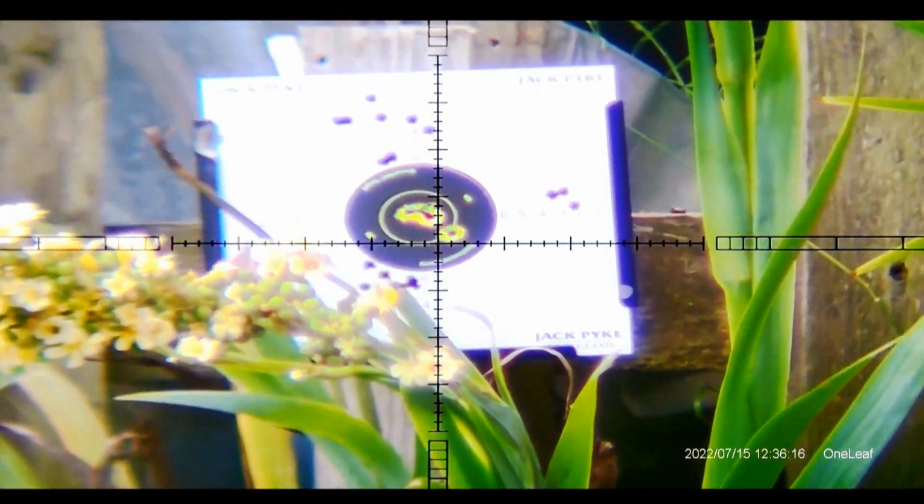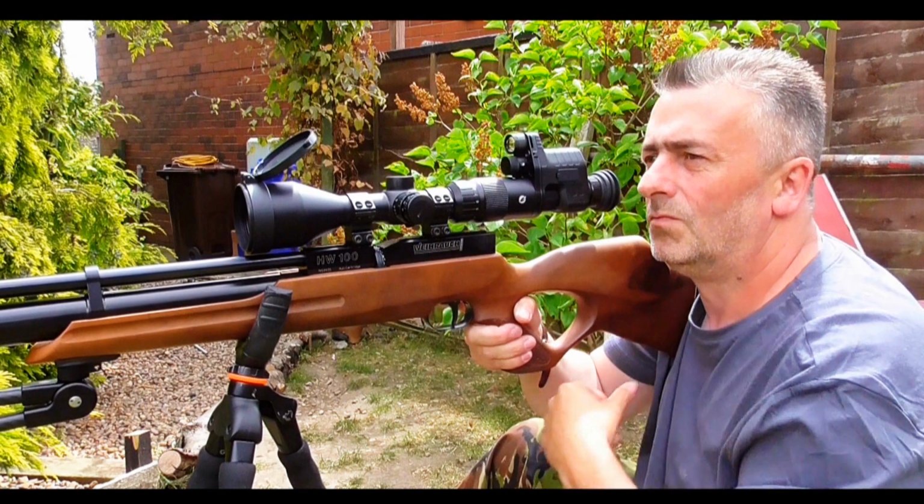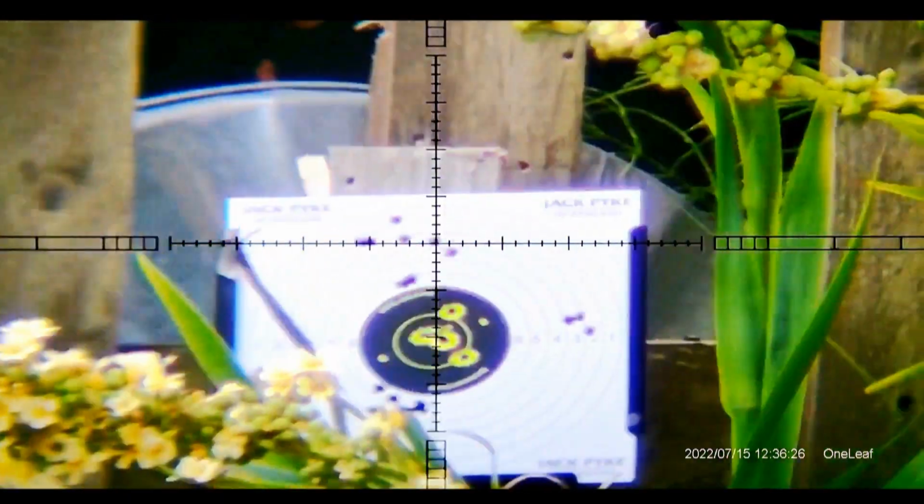Some not bad groups in the HW100. And I do find the splash targets do exaggerate the group sizes.